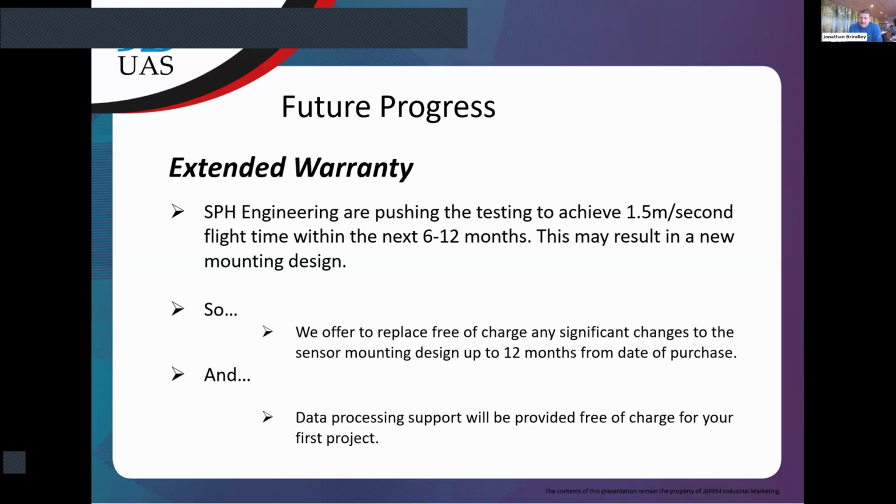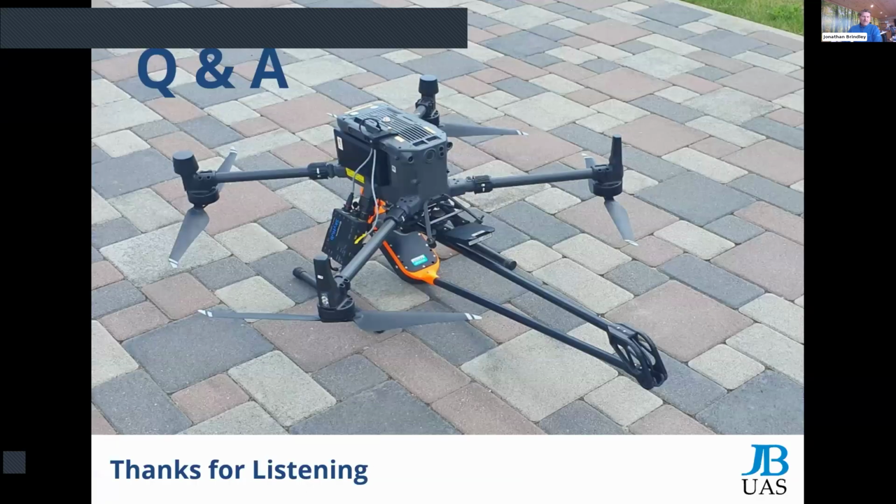So if you do fancy one of these systems, you can be assured that if any design changes are made to the arm system in the first 12 months you get it, you will get a replacement of the up-to-date arm and sensor system absolutely free of charge. So that is actually really good. I hope you can all see that's a pretty good deal. So that's the end of the presentation for this.